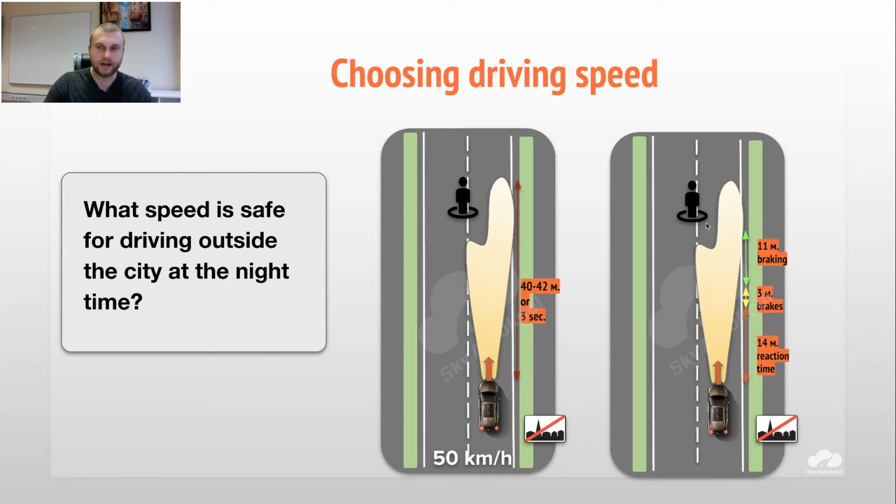So basically we have time to stop if we see a pedestrian in front. That's why it's very important to choose the right speed, especially outside of the built-up area, if we don't have enough illumination or other lights, and we are using headlights for some reason.